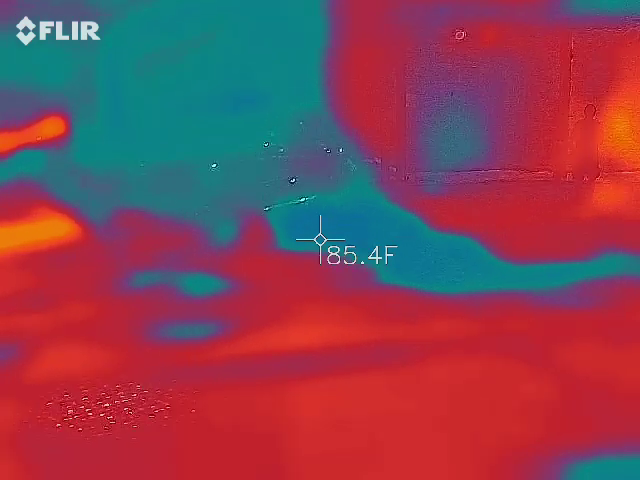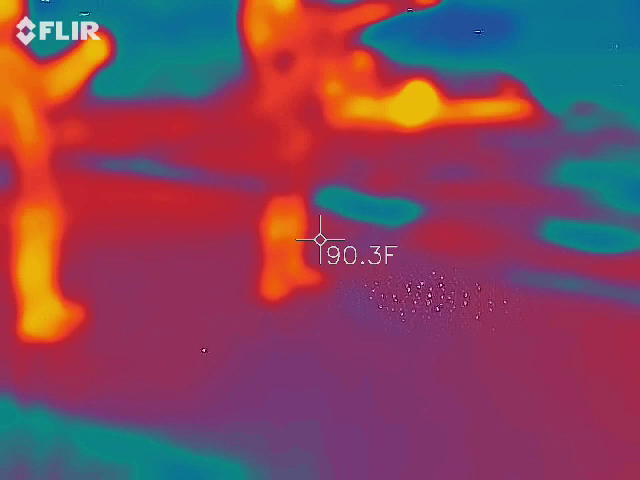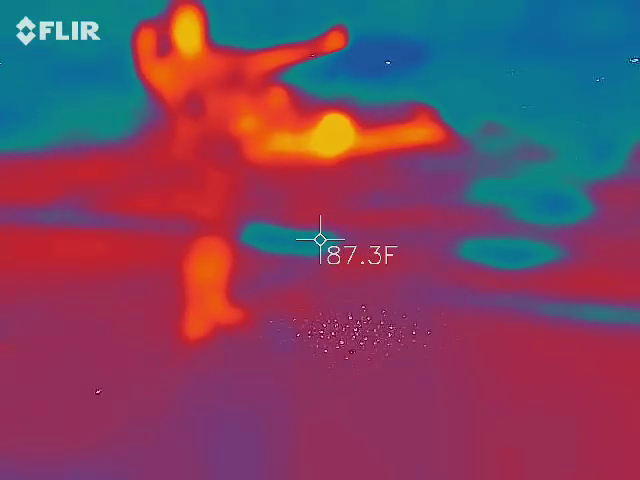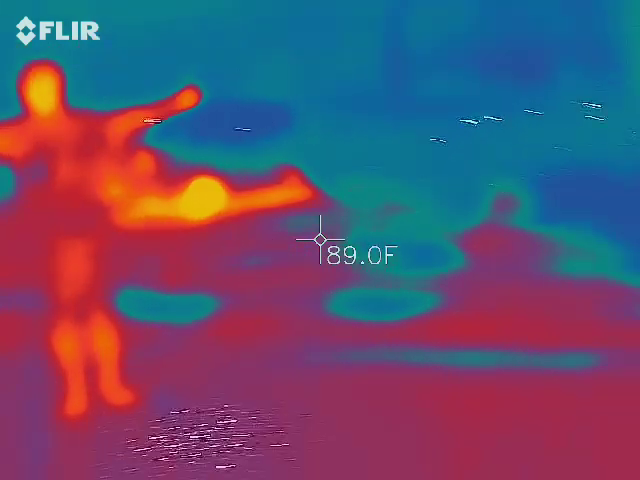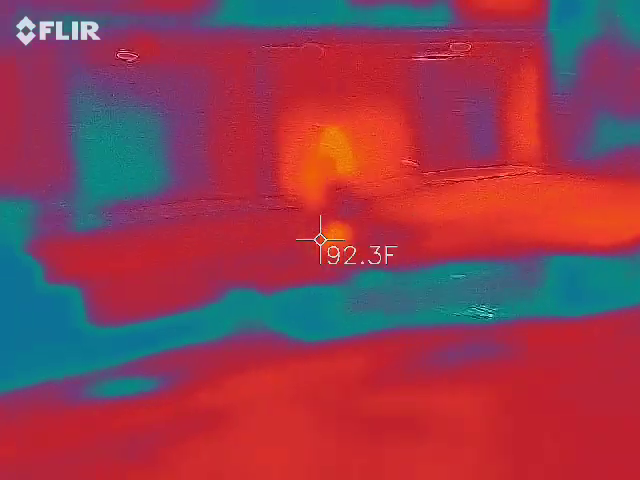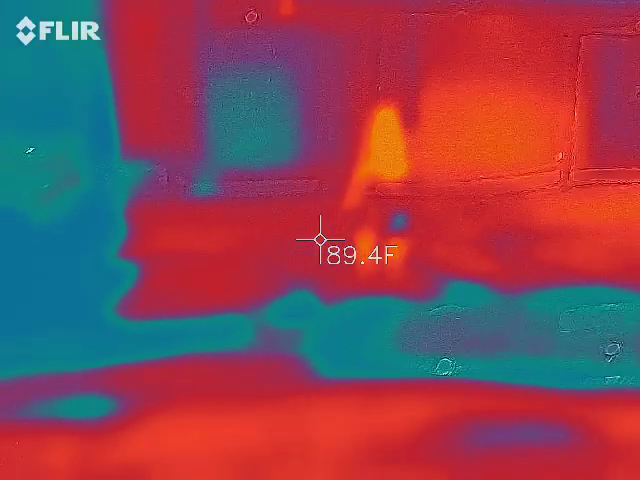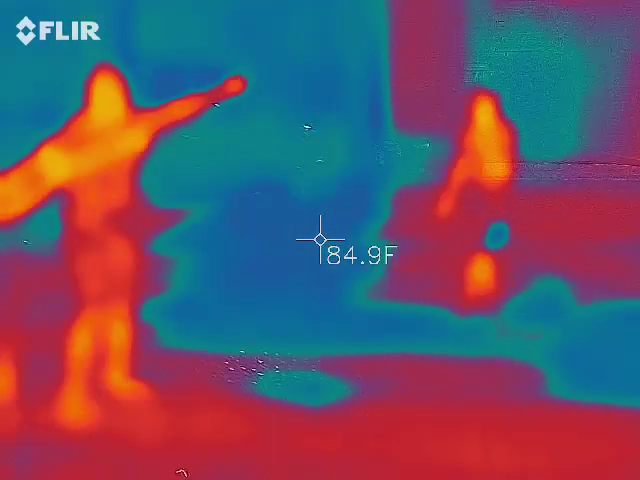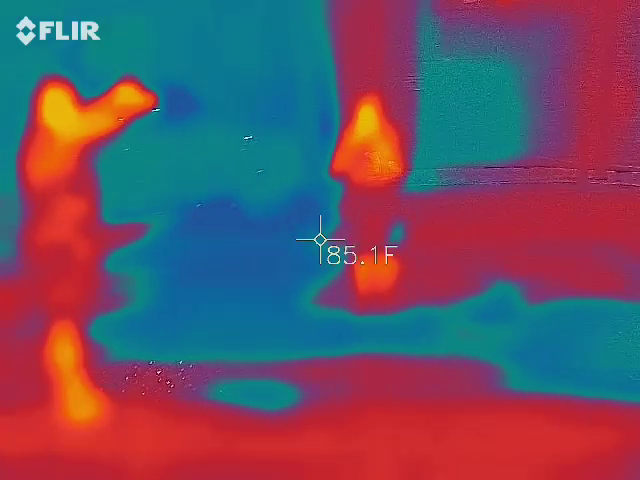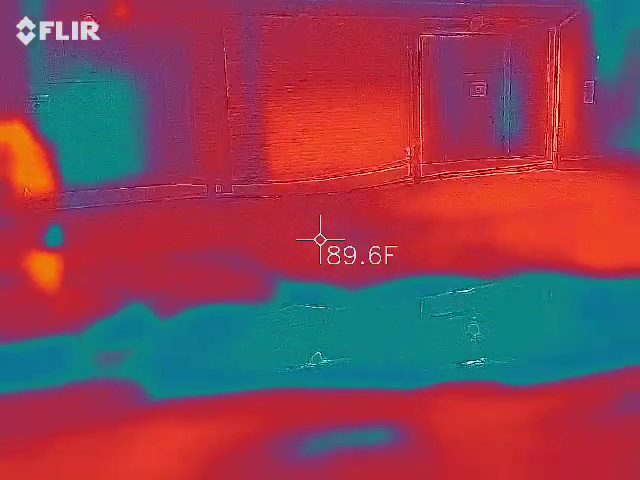Red, green, red. Closer. Closer. Oh yeah, it's red. It turned red from. Oh yeah, it's red. Right here. Yeah, it's red right here.